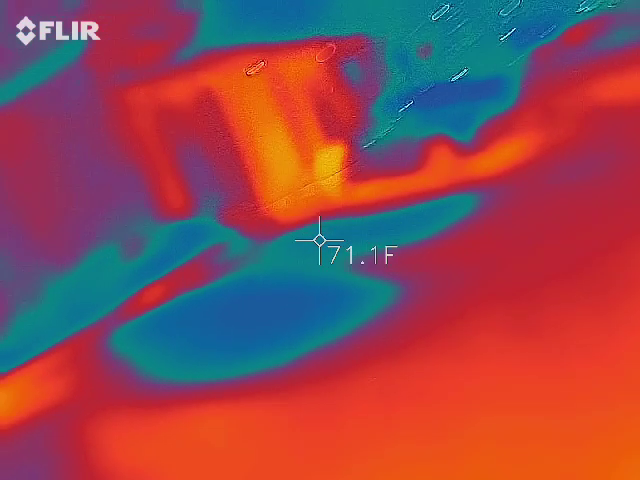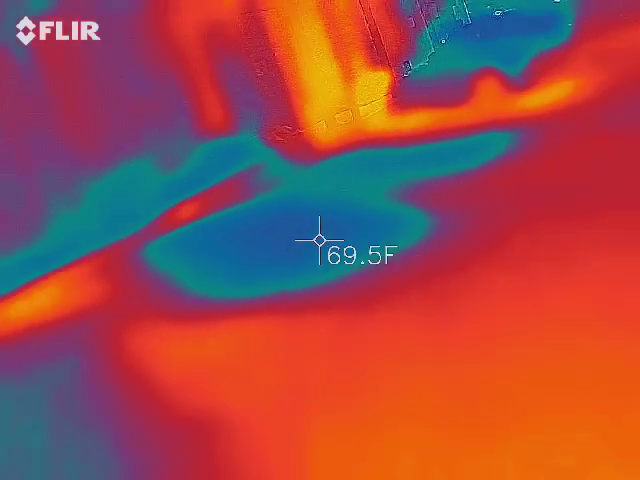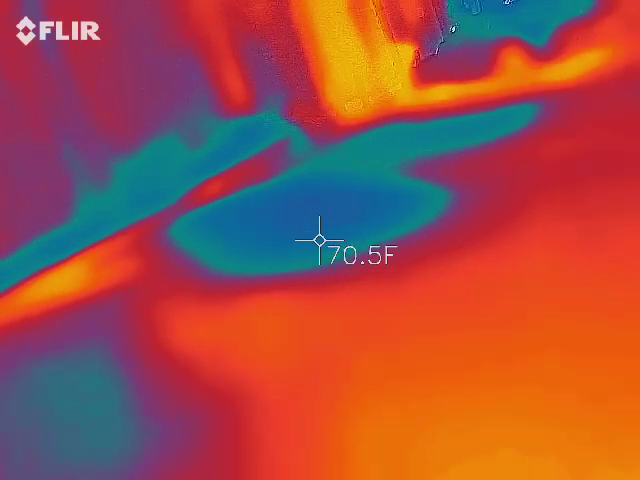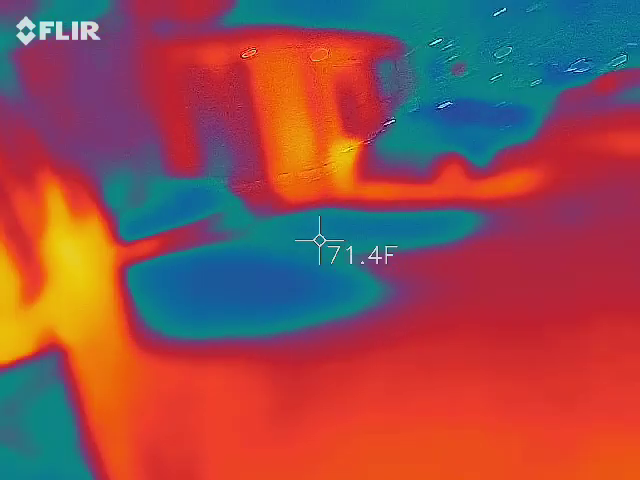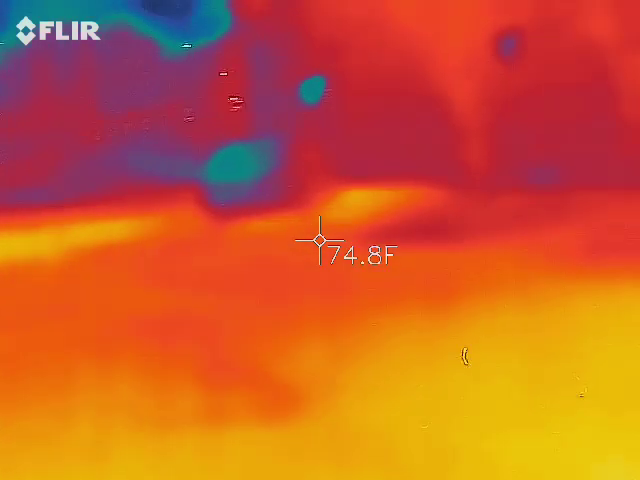Alright, I'm gonna set you guys free and kind of see where things are going. You need to really be watching where his red spots are, so you're almost like following him around looking for those hot spots. So, let's see what we can find.